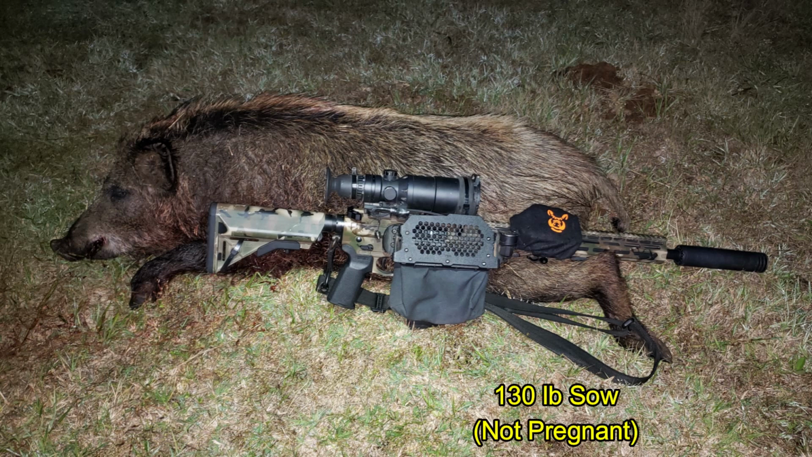The sow came in at 130 pounds. She was not pregnant. She managed to run all of about 50 yards and was just on the other side of the hill.